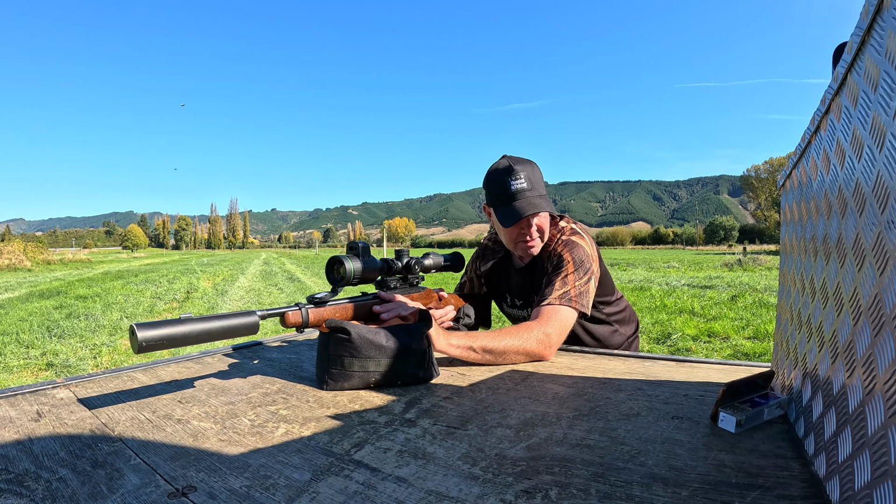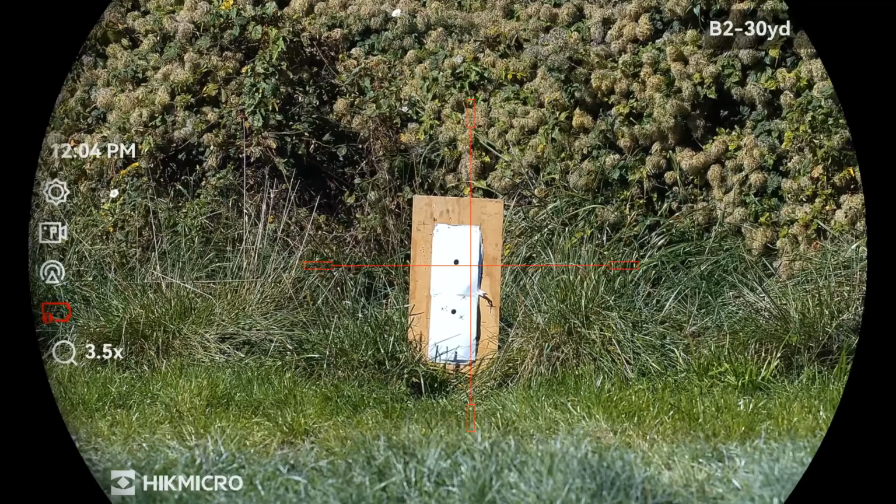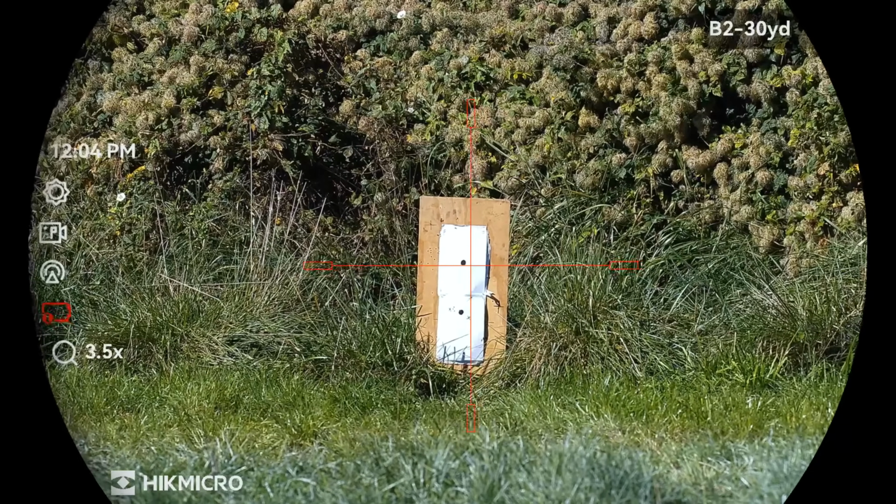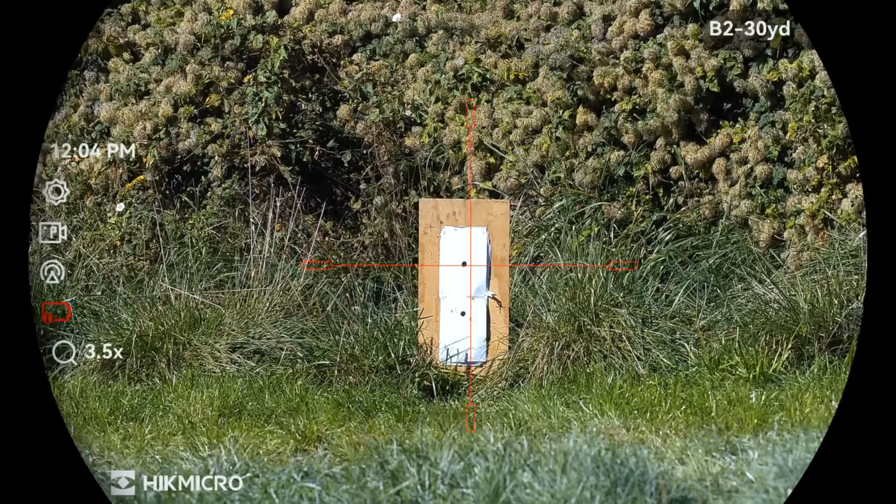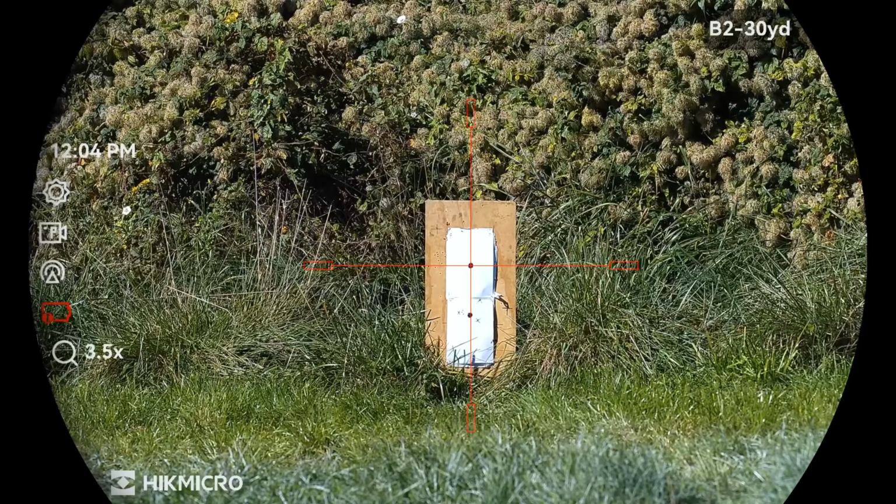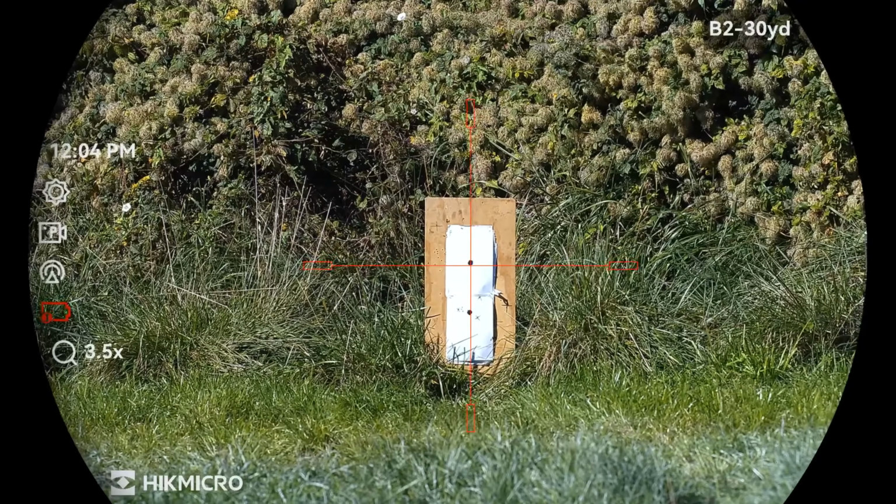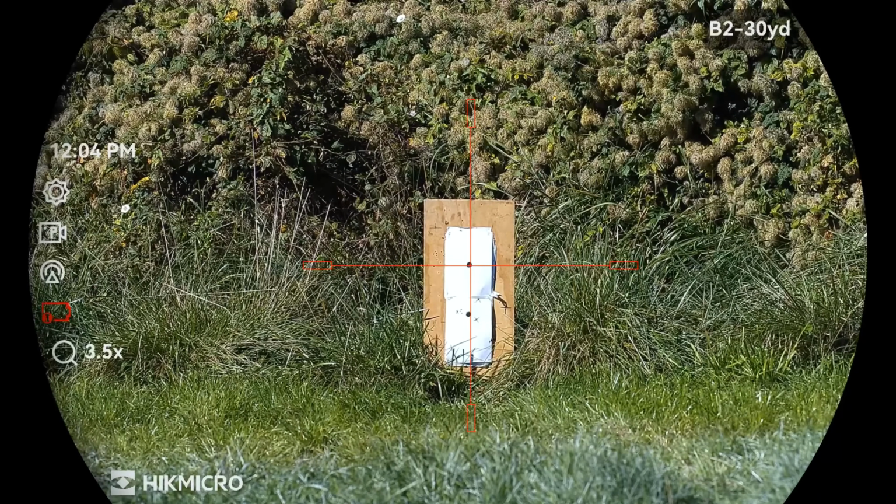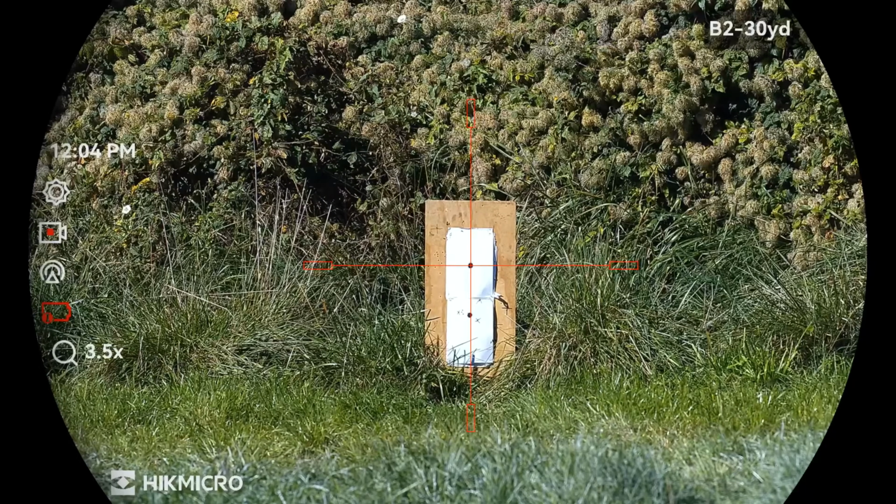Right, so I've just got into the app. As you can see, I'm just getting myself set up to have a shot at that first black dot up the top there, and then I will go through the procedure of setting the scope up for the distance that you want to zero it at.